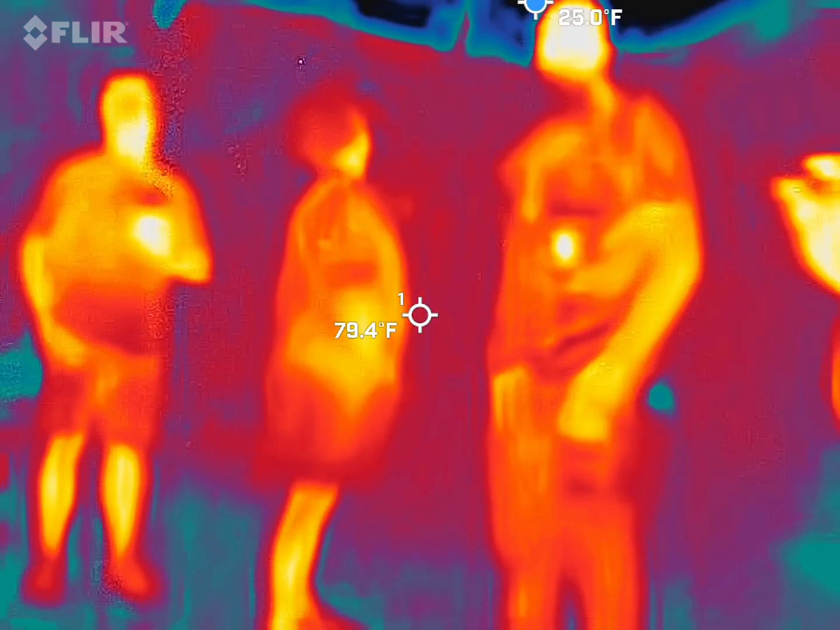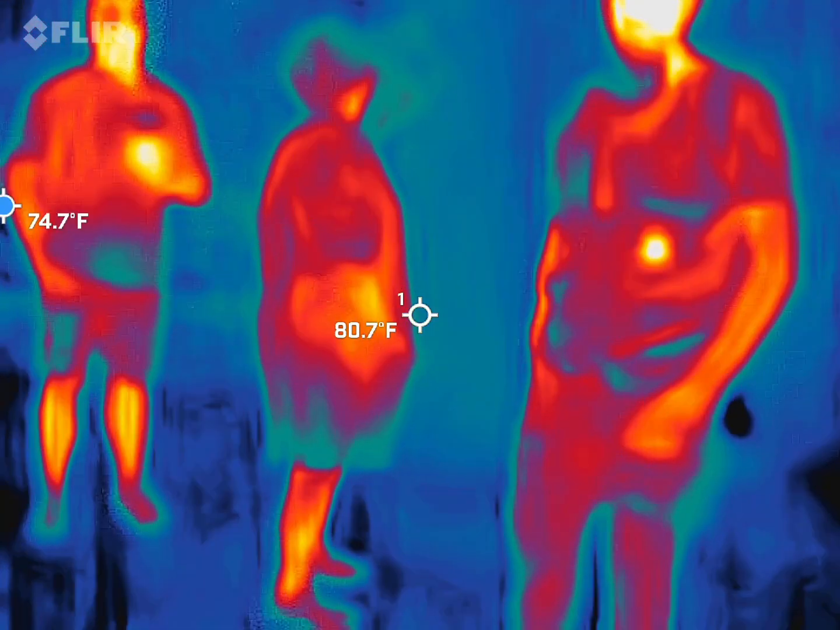It gets really warm down here, so I will breeze through this. What is the temperature down here, ambient? It says 79.1. I got 80 something. So it's 84, about right. 83. It gets real humid down here.